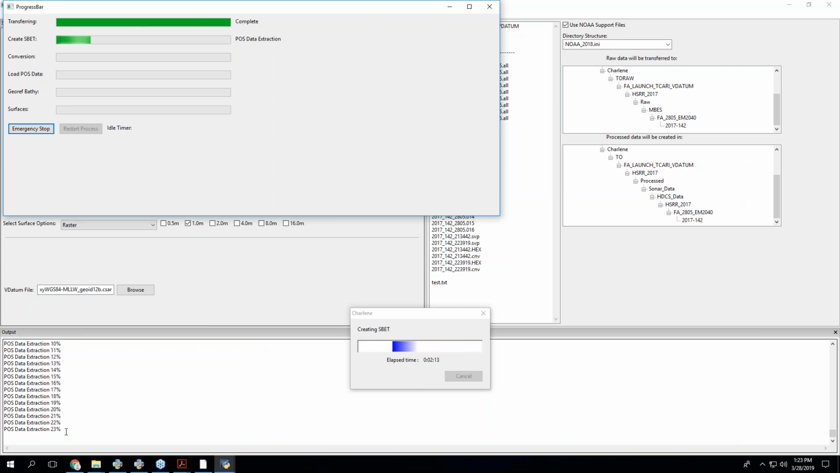So right now it's running the POSPac batch process, which is going to take all those POS files. It's going to extract all the relevant groups and messages, right? The ones that you go into POSMV and set up 1, 3, 10, 20, that whole thing. It's going to build a POSPac project. It's going to download ephemeris. It's going to do the initial GNSS processing. It's going to download an RTX solution for your area. It's going to process the RTX and the GNSS and the differential correction. It's going to generate an SBET.